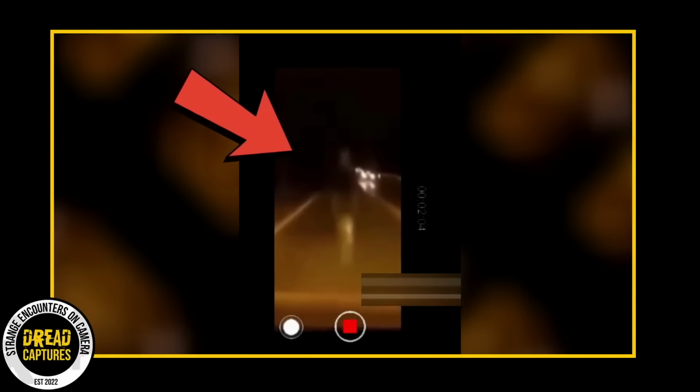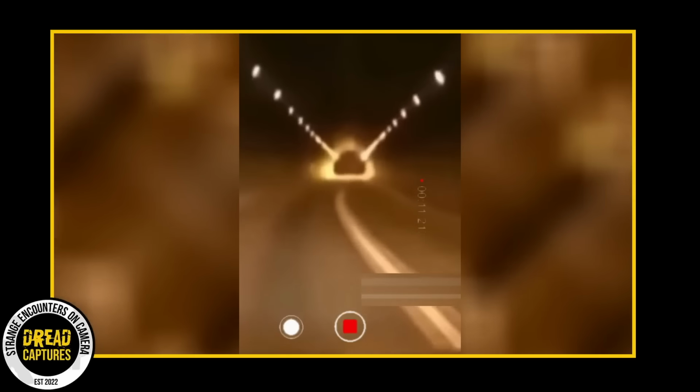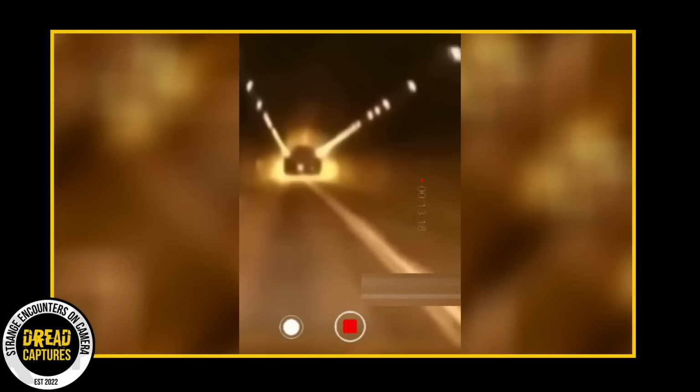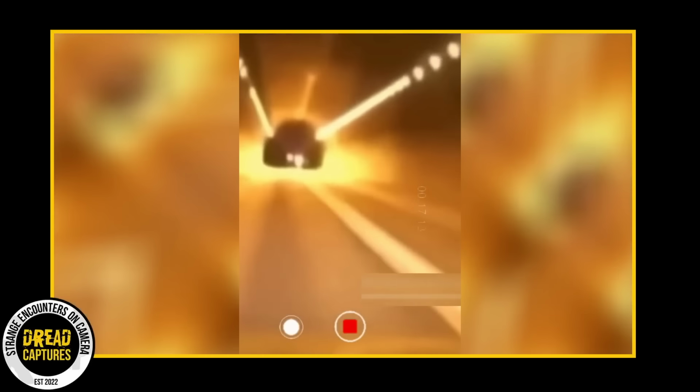Pretty creepy footage here captured by the paranormal hunter Dark Dimension. A dashcam picks up footage as you see this car passing through a tunnel at night. On the wrong side of the road. Just kidding. Right as the car passes through the end of the tunnel, it immediately runs through a mist-like figure. What was that? Let's slow it down and watch it again.